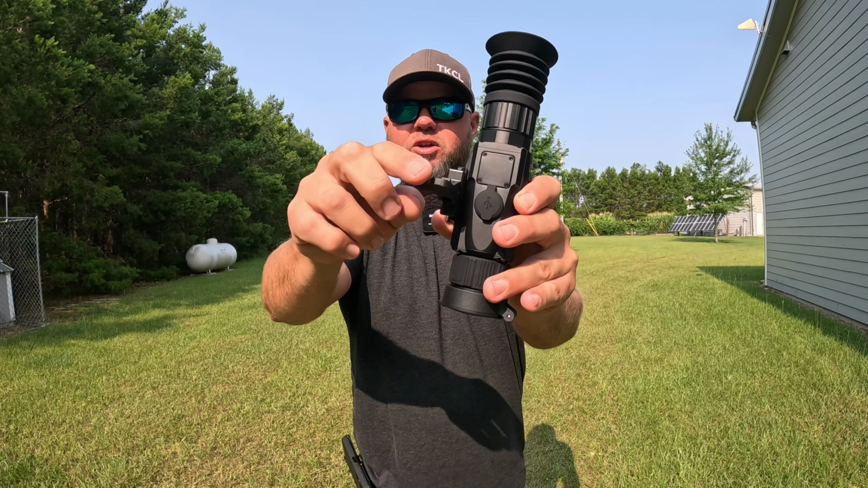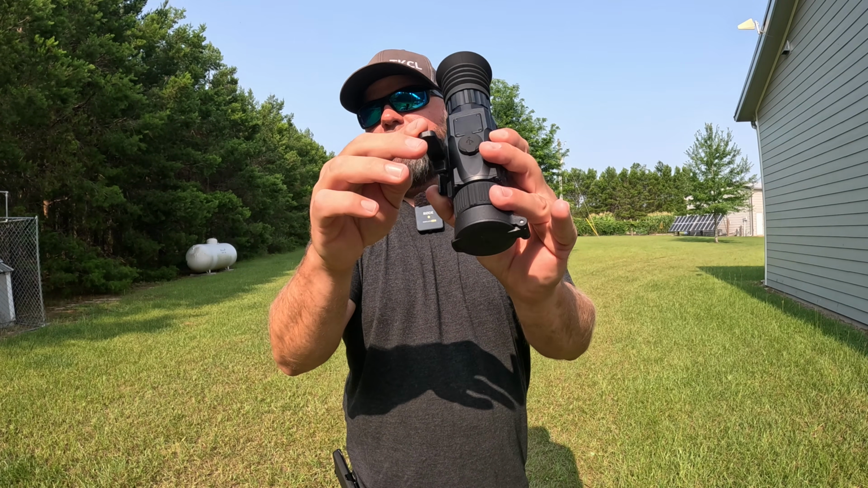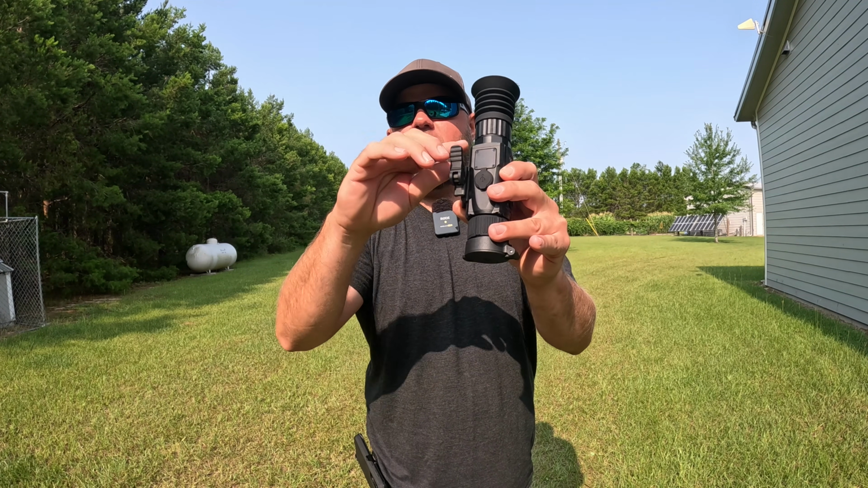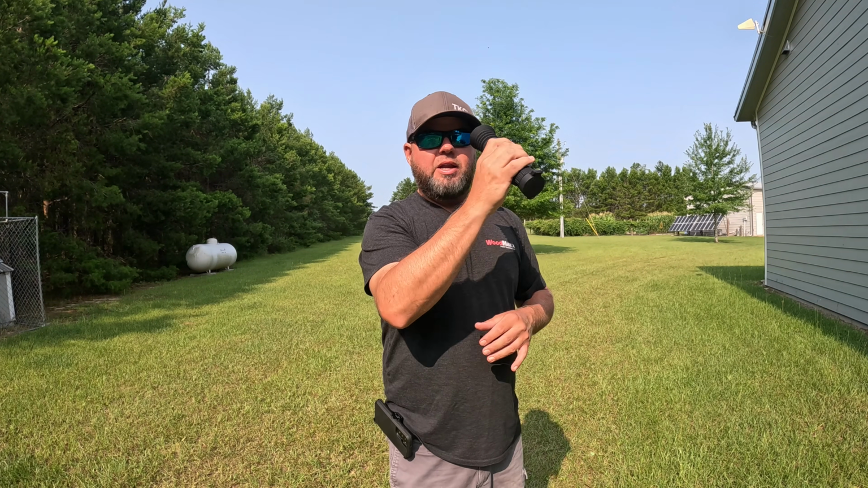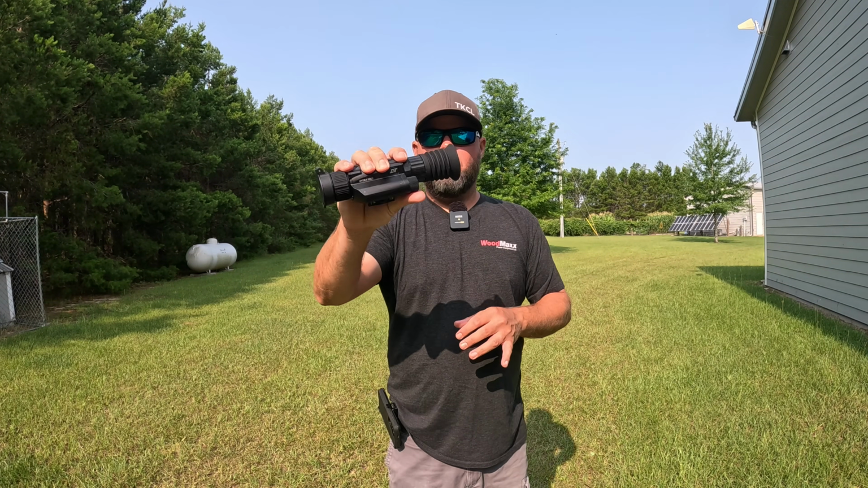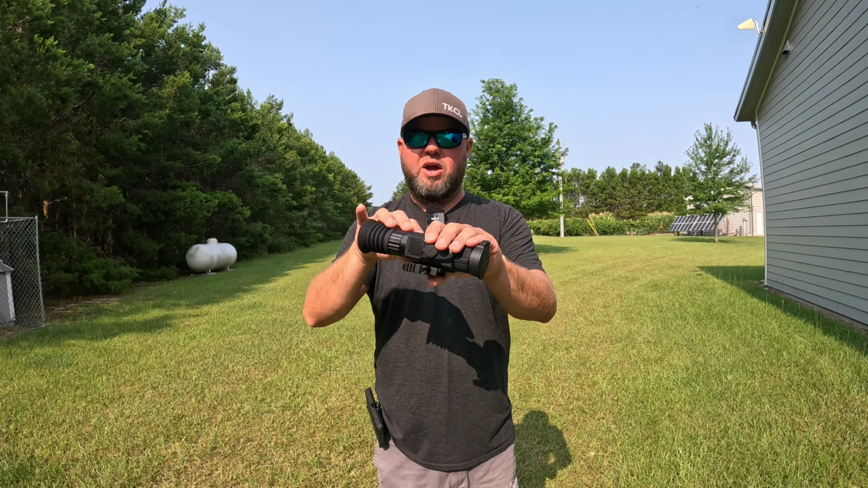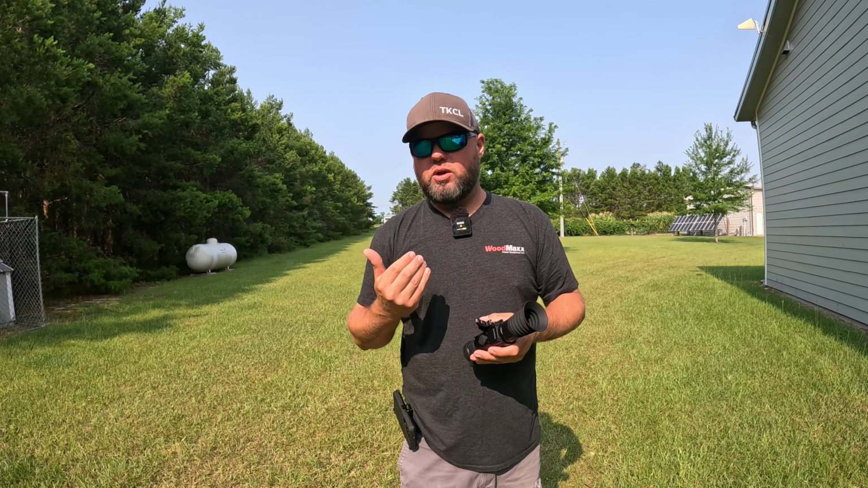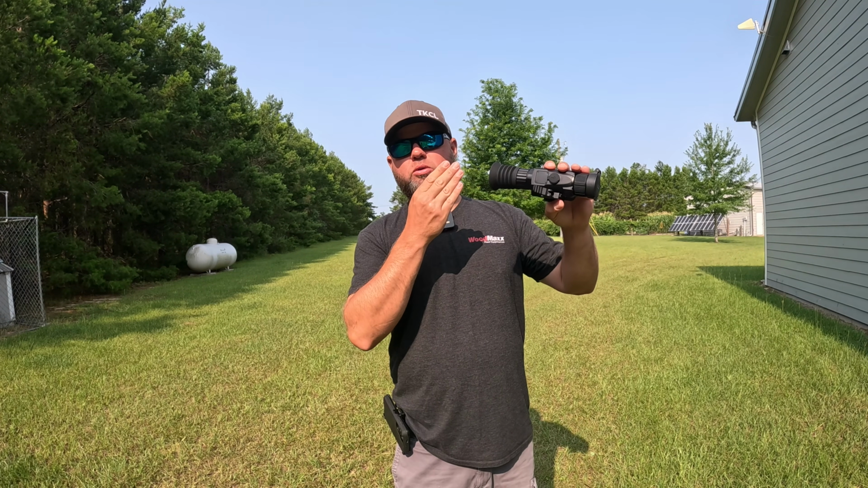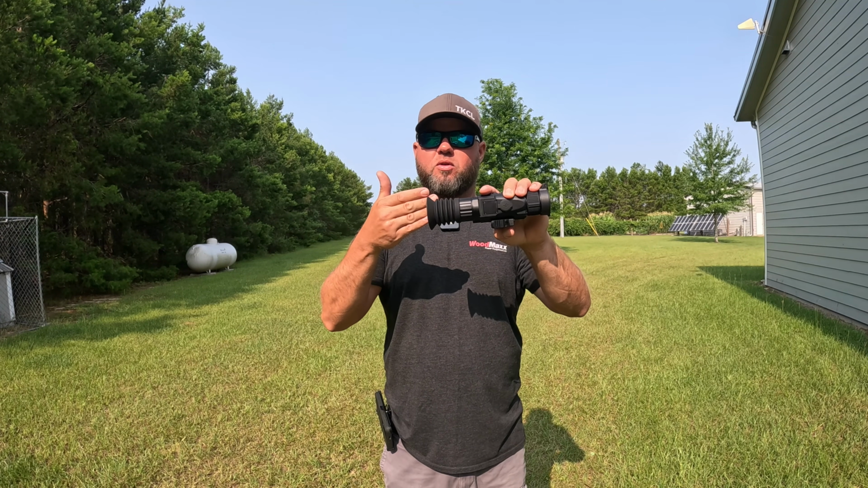I love the clip-on feature. And I have found with my other thermal, this American Defense Manufacturing mount is so precise that I can take it off and on my rifle scope and still hold zero. So I like to ride around using this as the monocular portion. And then again, you can clip right on your rifle and use this as the rifle scope itself, or in the menu you've got the option to completely take the reticle out of the picture if you just want to use your rifle scope's reticle if you want to do this as a clip-on in front of a rifle scope.